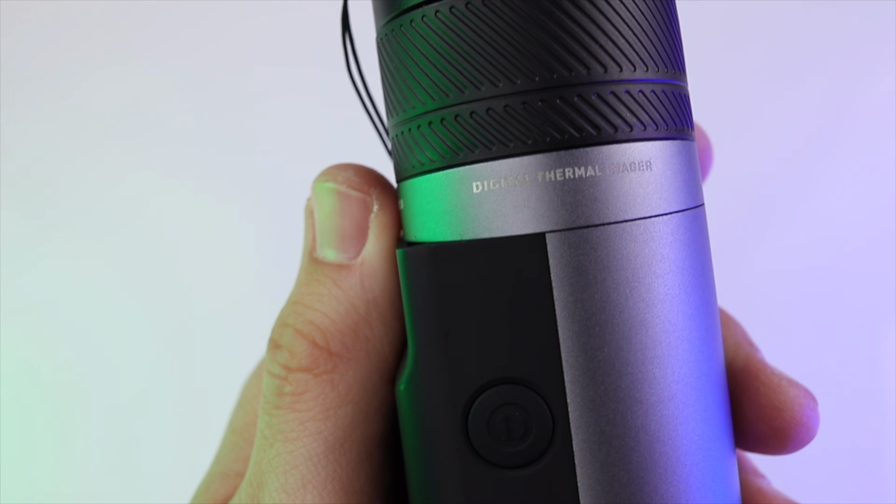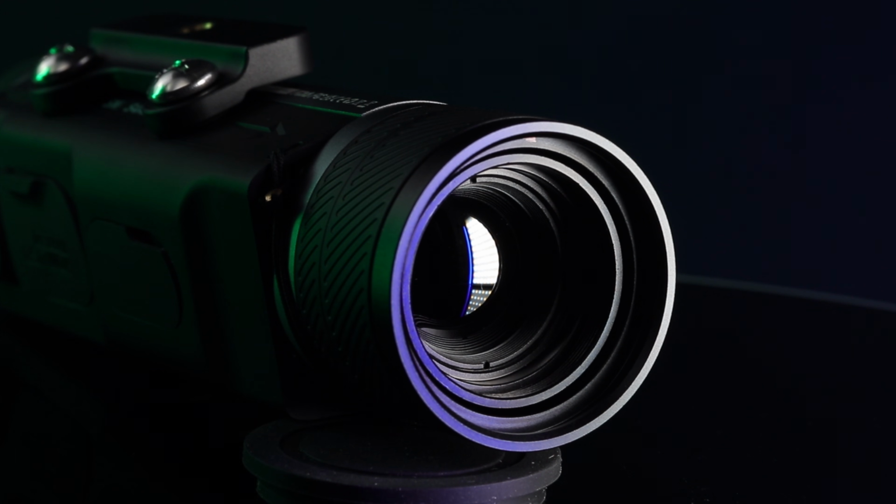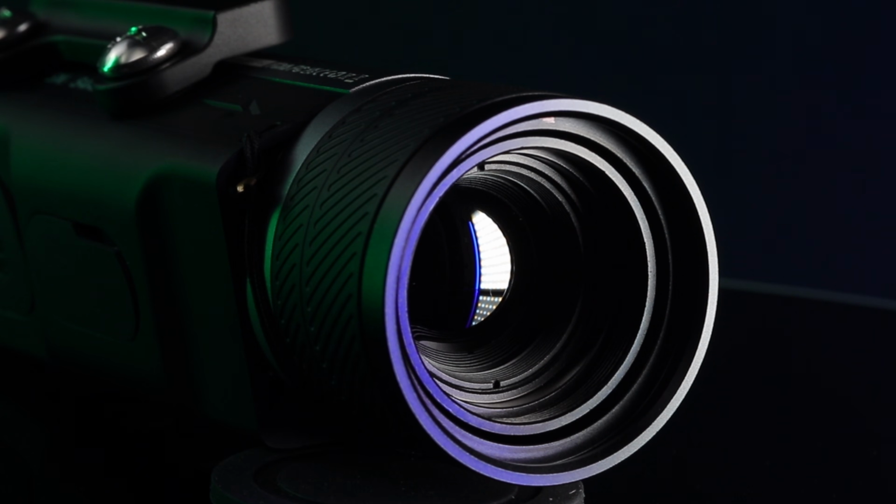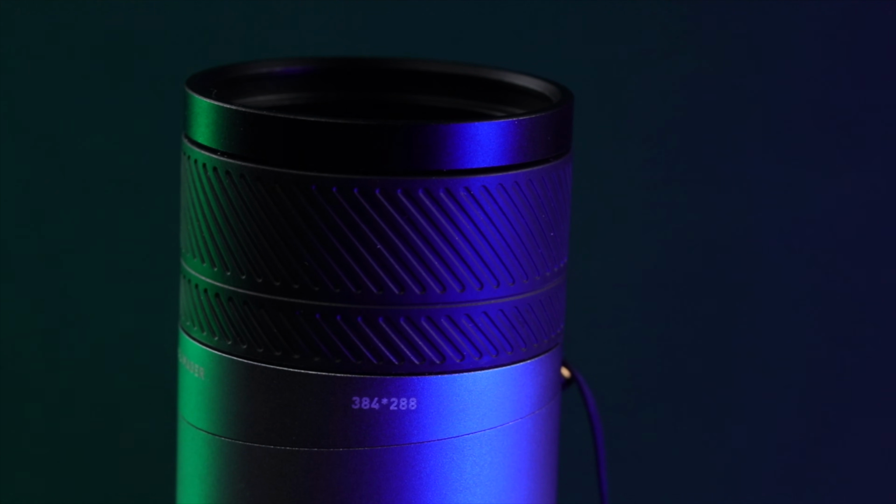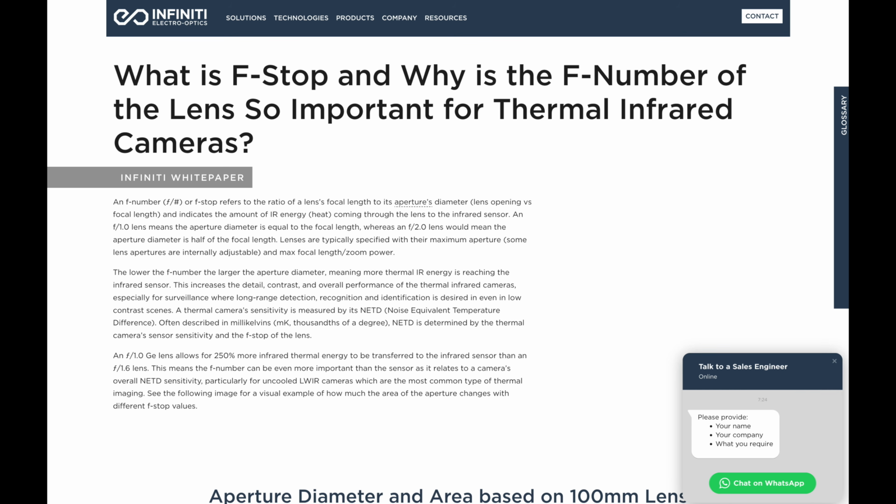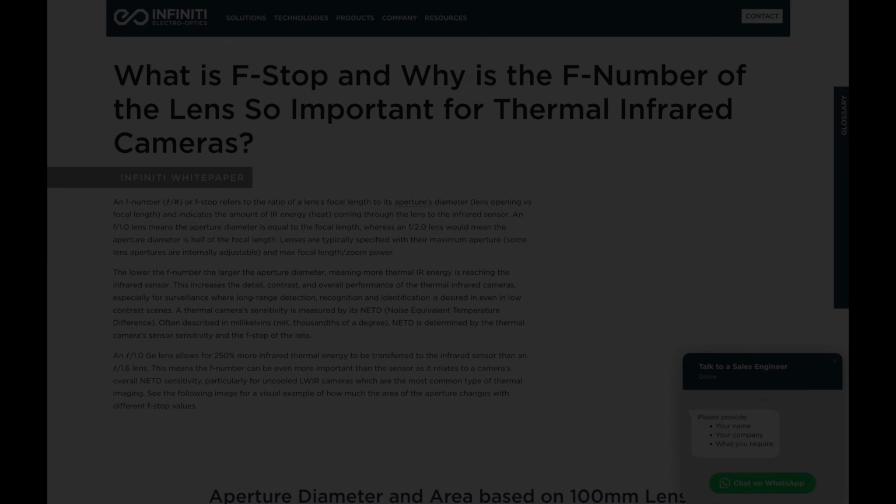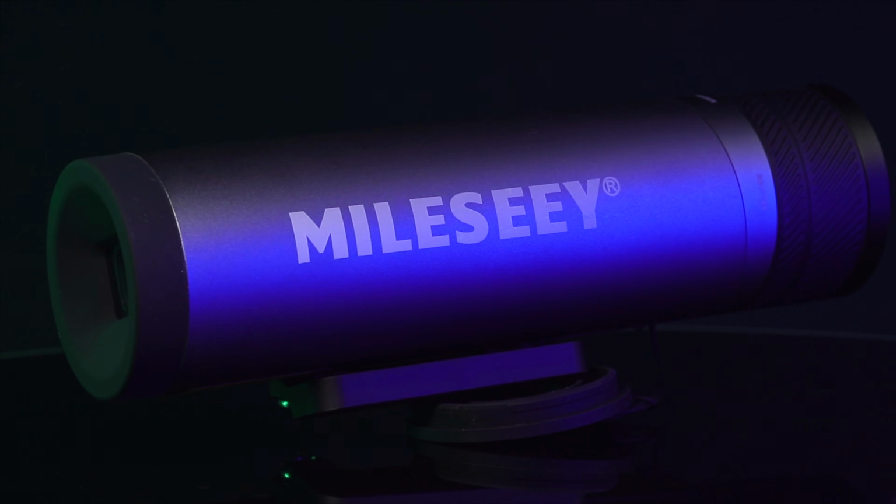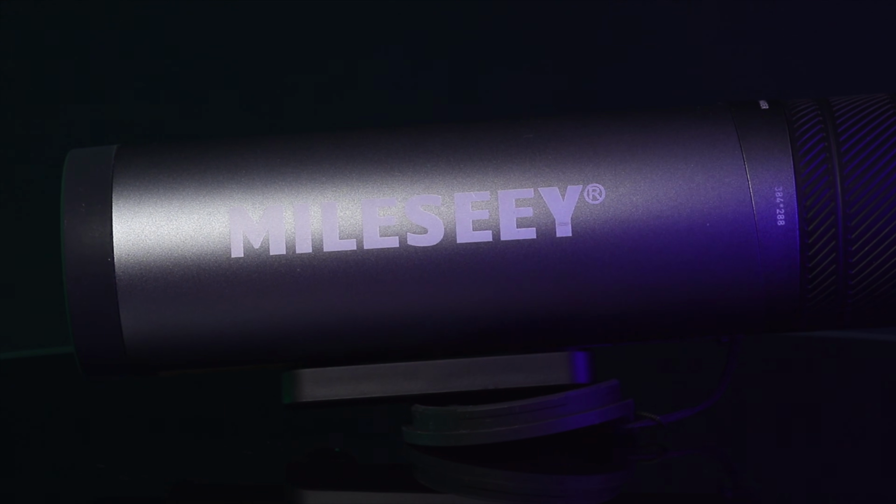Getting into the specs of the TNV30, this device has a 25mm f1 germanium lens, meaning that the aperture diameter is equal to the focal length, and features a 384x288 vanadium oxide infrared detector. Now, if you're interested in learning more about f-stops, what that means, and what significance it has in thermal imaging, I'll put a link down below to a site that explains it really well. The simplified version is that this allows you to get a full range of visibility for subjects up to 1,300 meters away.